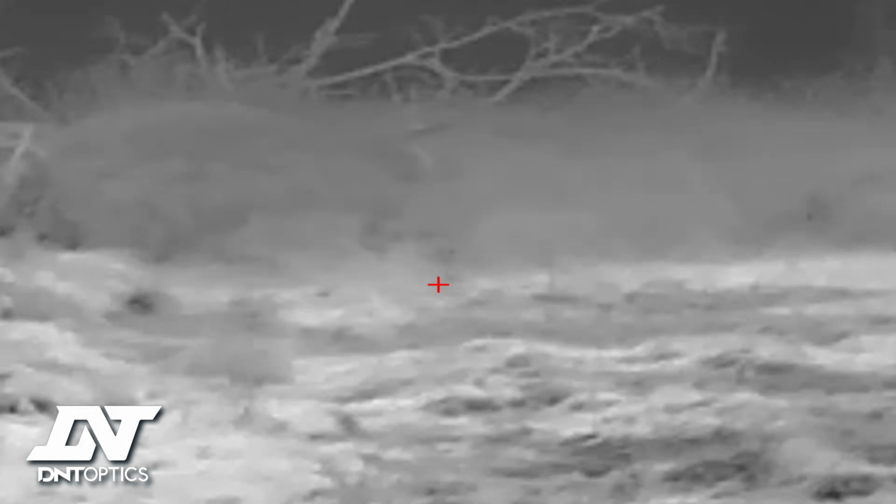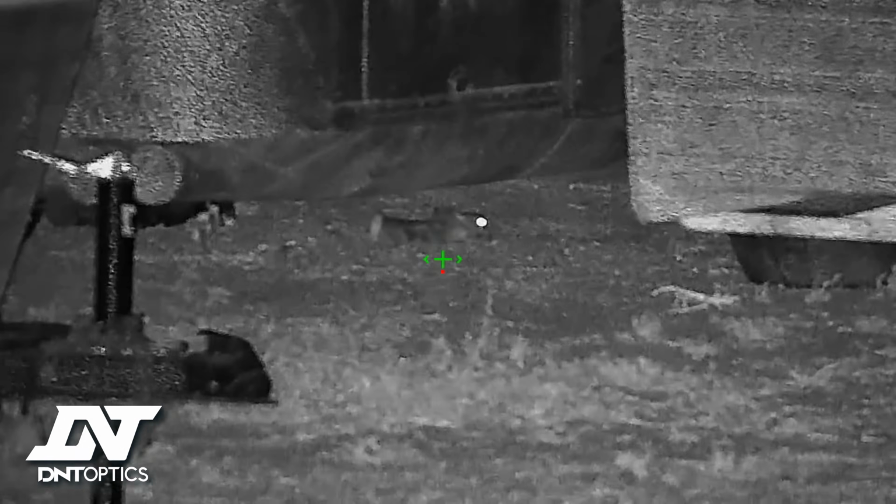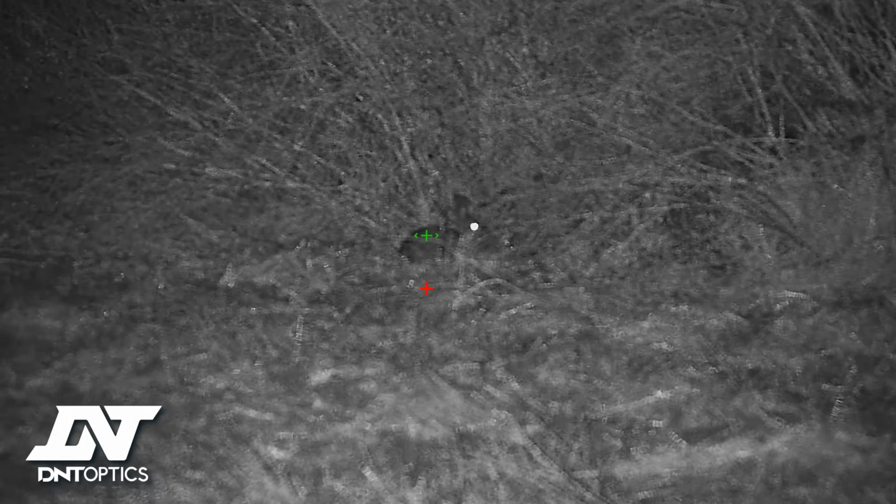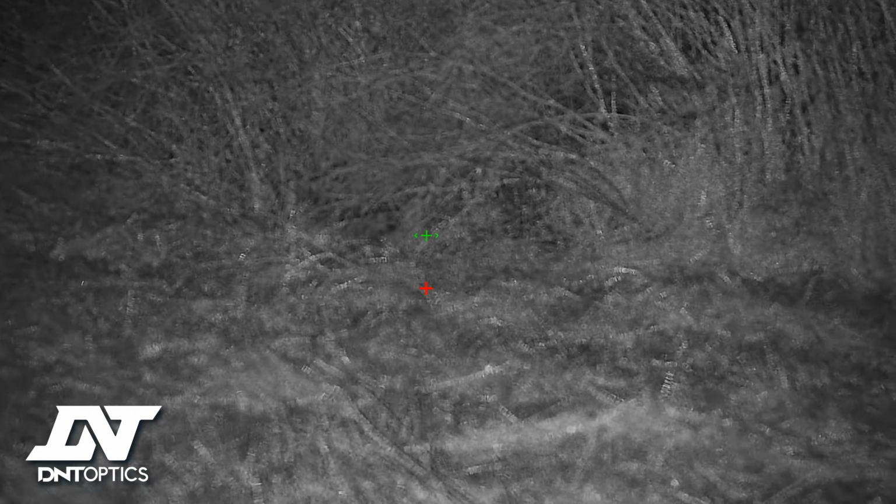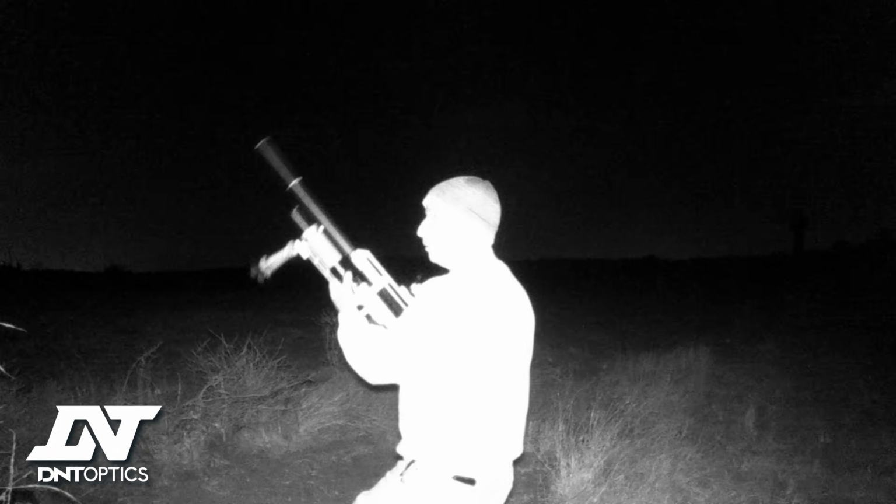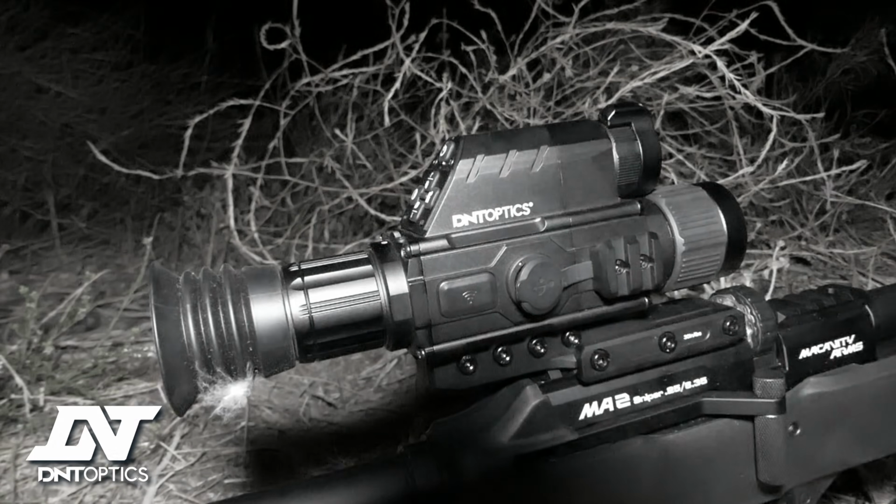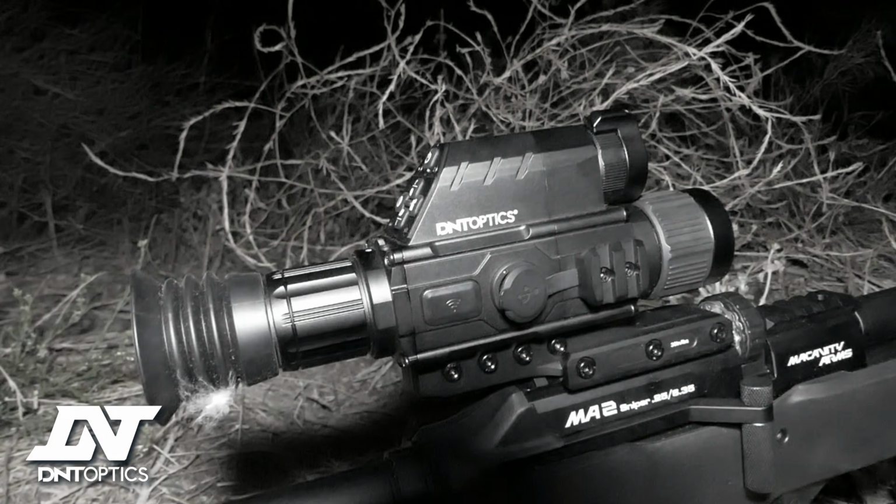I do like the fact that DNT Optics is focused on making things affordable, because a lot of these night vision devices can get upwards of $3,000. And so I'd say for a multi-spectrum scope that retails for just over $1,000, this is a pretty good value, and there's a lot of technology packed into what I'd say is a pretty small unit.